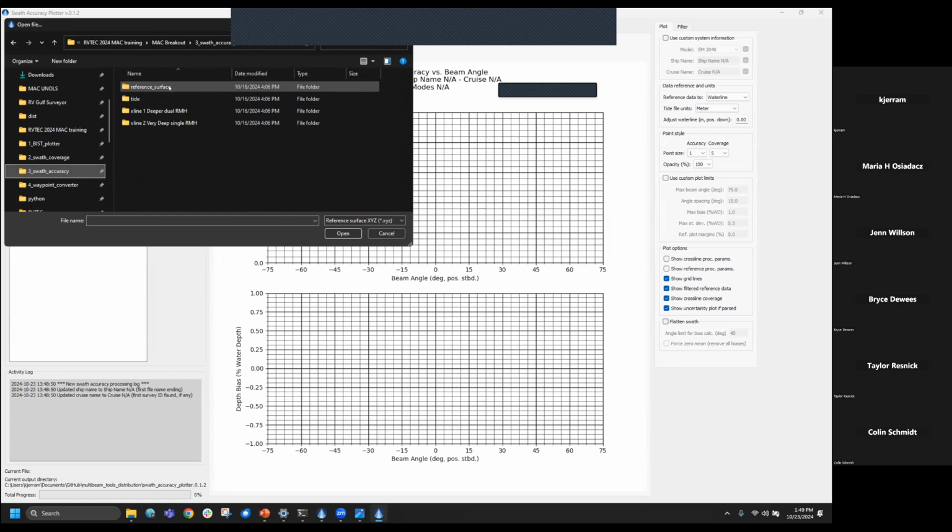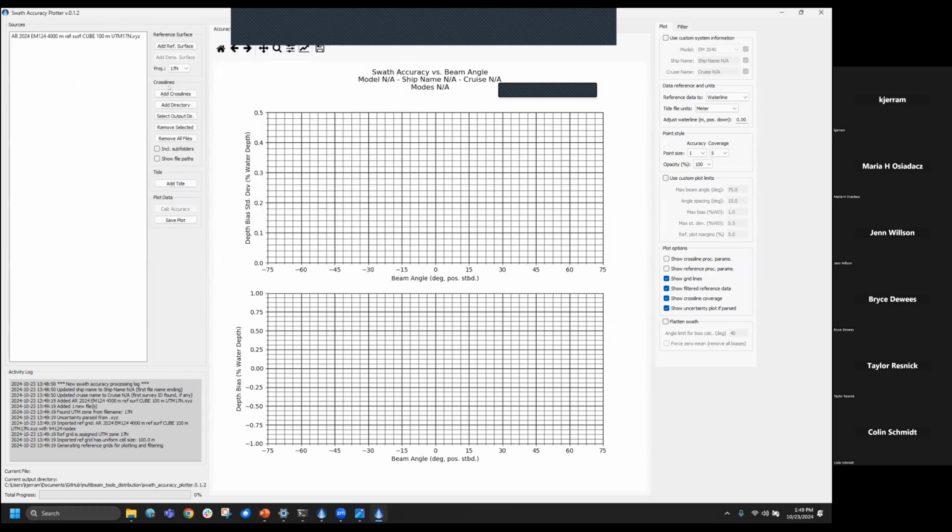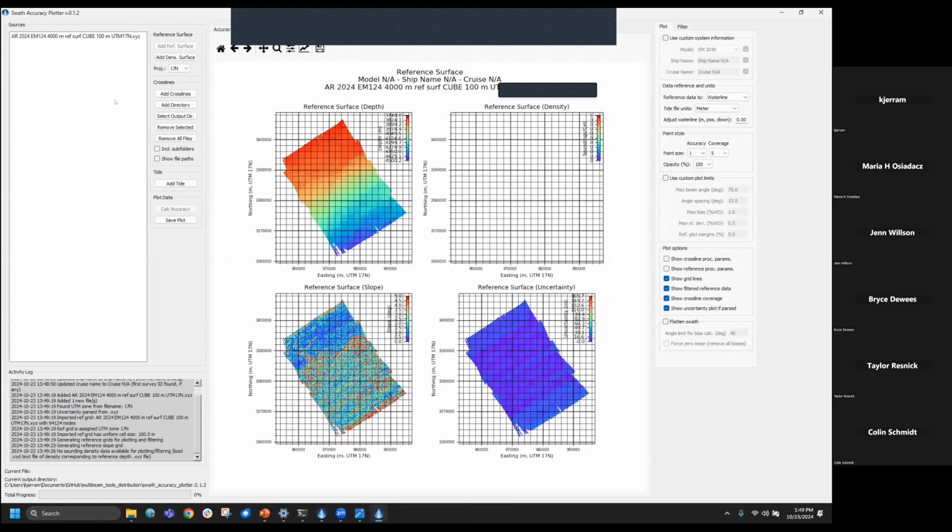So here's Armstrong again, 2024 SAT. We surveyed a 4,000 meter site. It won't let me add another reference site. So once you pick your reference site, it'll bring in that grid. This is processed in, say, Caris or Qimera and then exported to XYZ in a certain UTM zone.